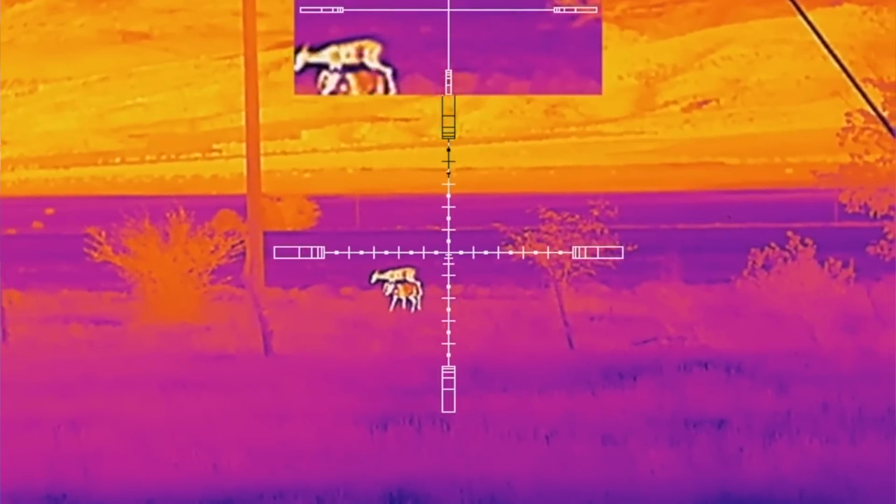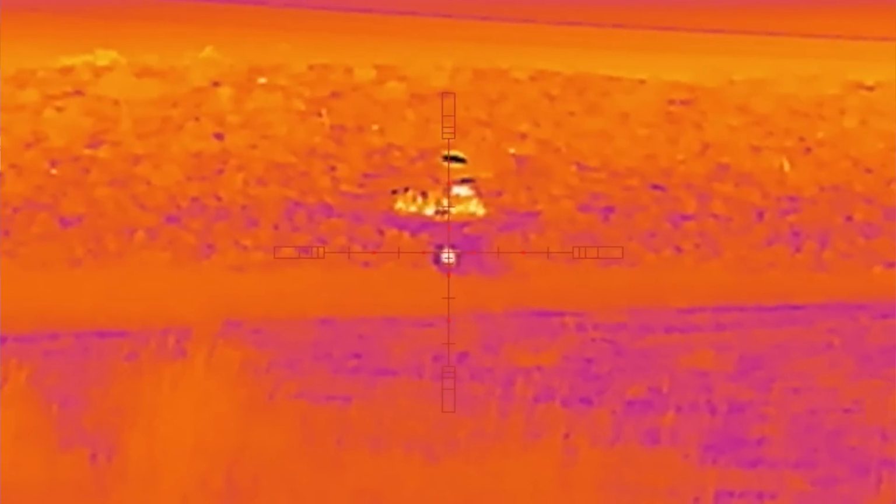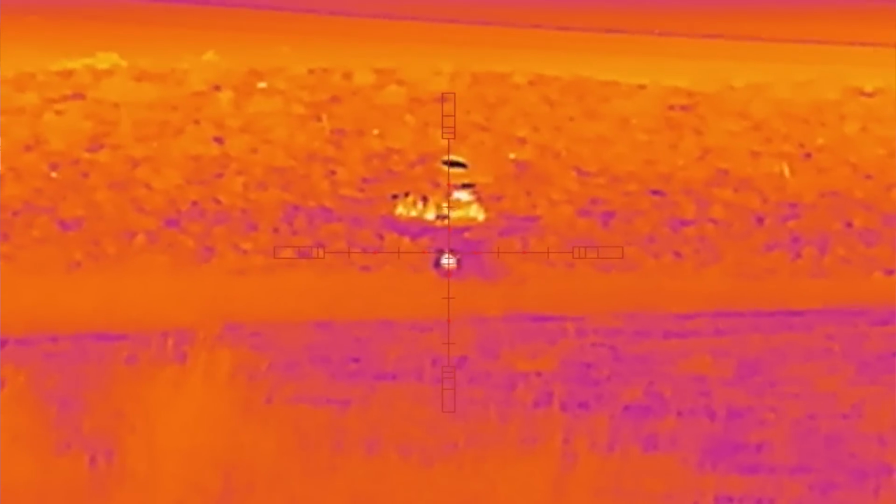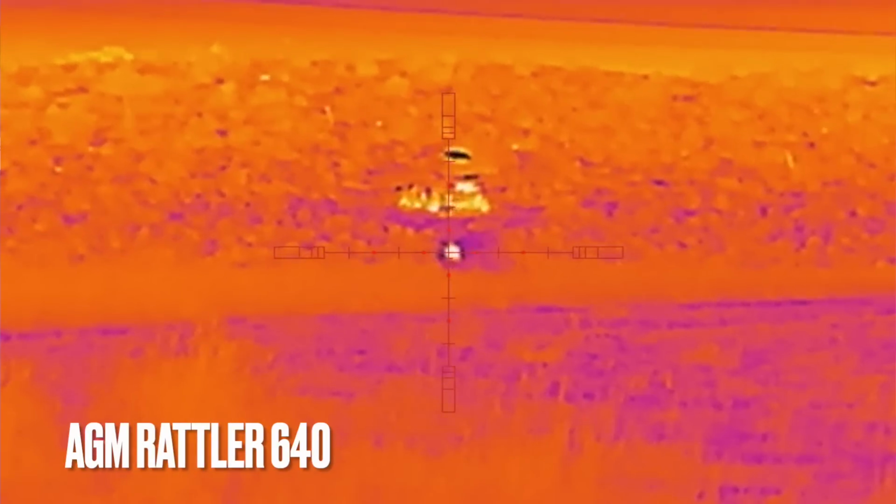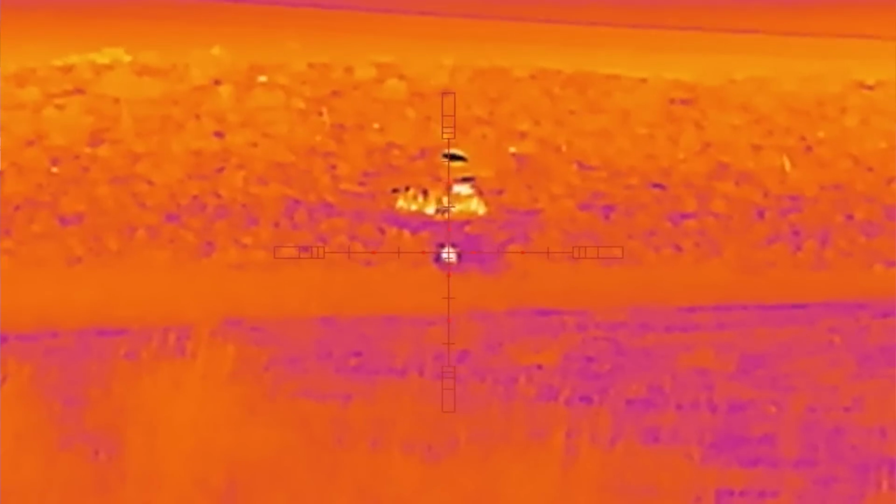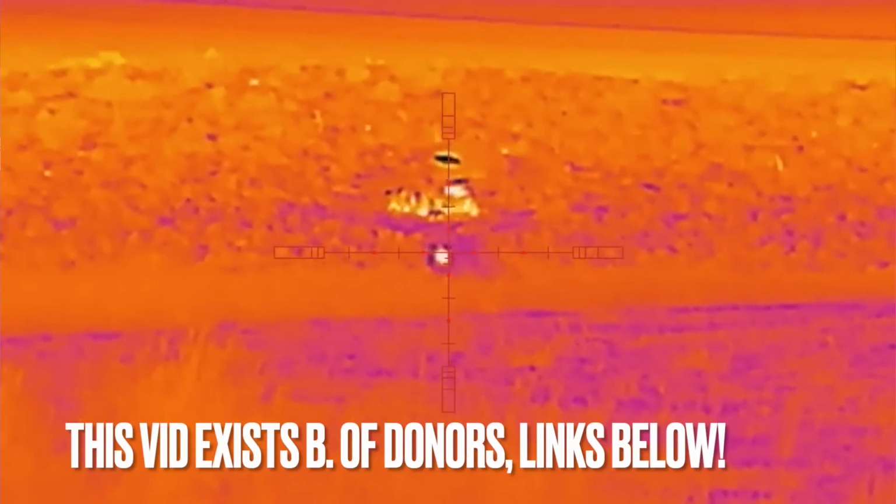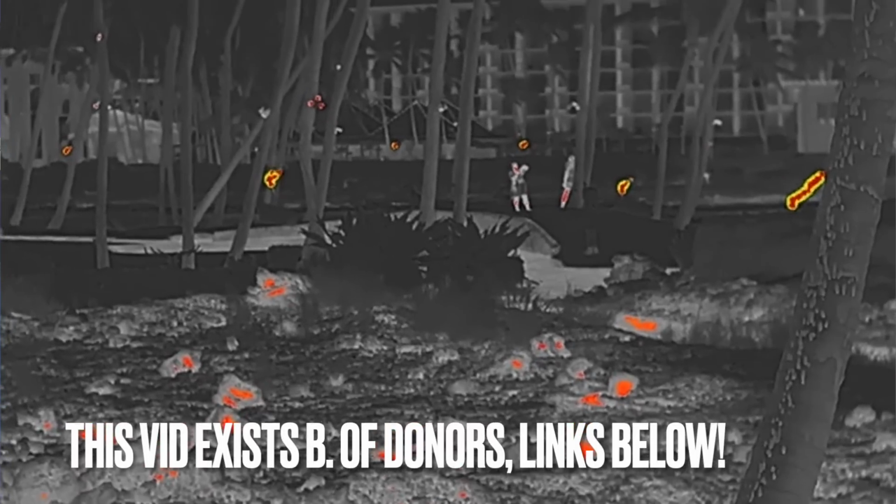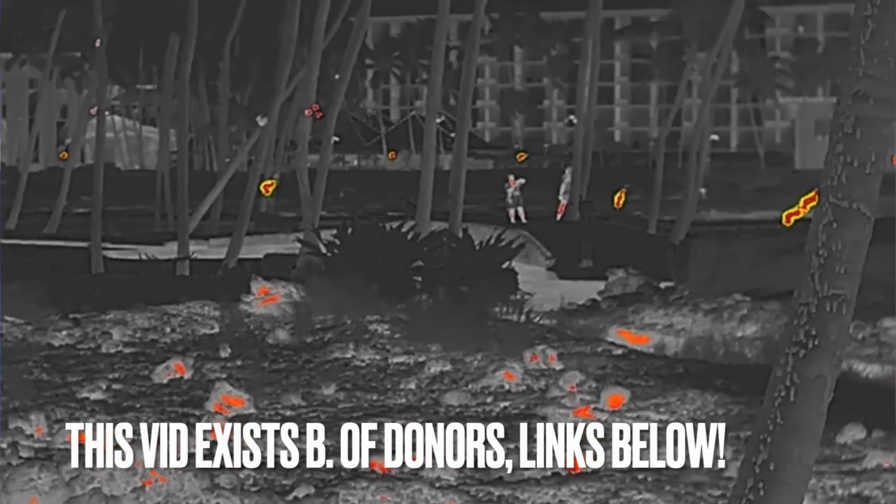Now, maybe some downsides crop up in the testing. I'll bring that to tabletop if and when it happens. But so far, damn, amazing capabilities. And at this point, dudes, seriously, if you don't have a thermal imaging monocular in your system, you're behind. And I'm talking like a very high quality one.